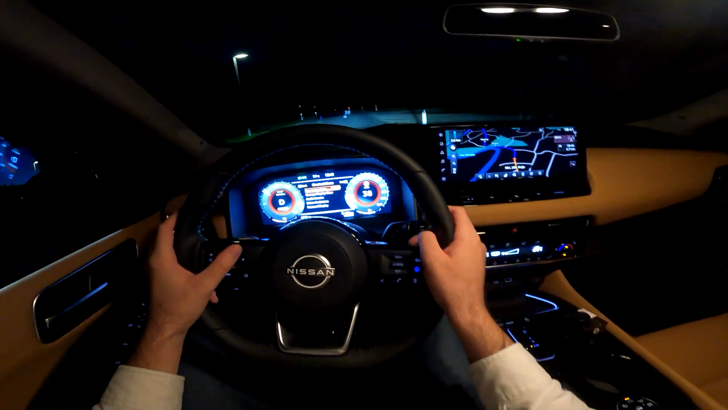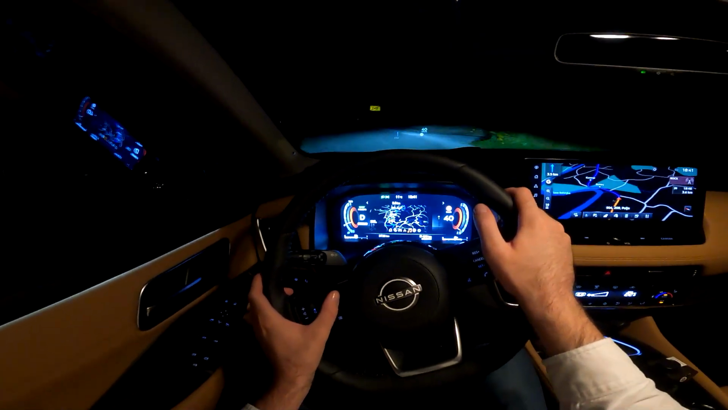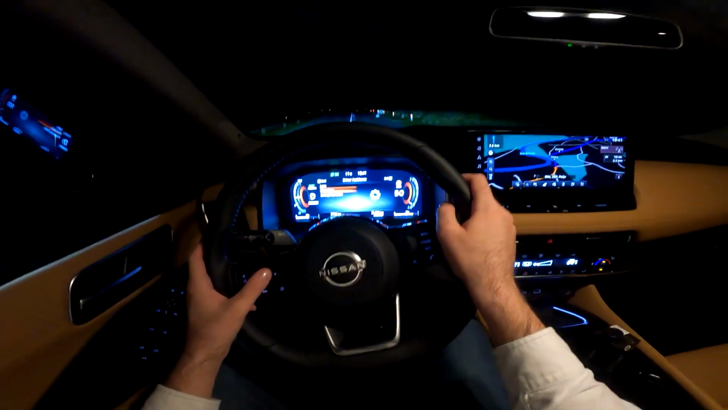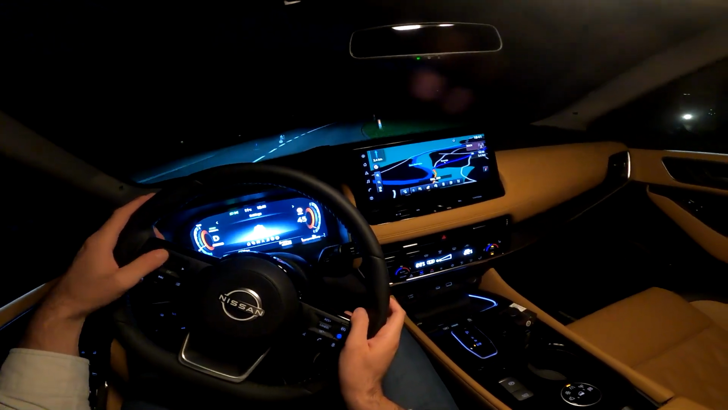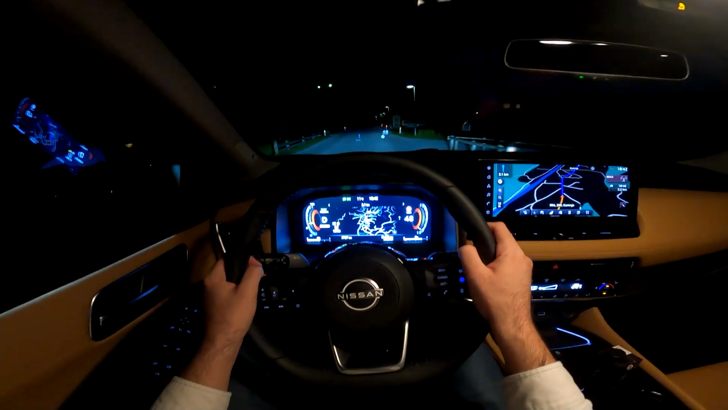And of course, as expected, the car is packed with technology and safety systems, and it's cool that you can actually control everything here. So you have the lane assist, blind spot assist, emergency brake. It can all be configured here. You can also have the navigation view like this, also looks cool.